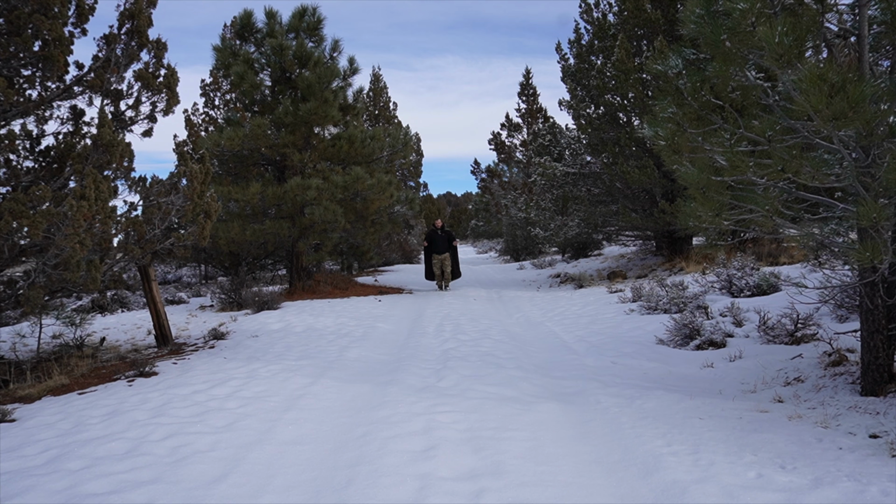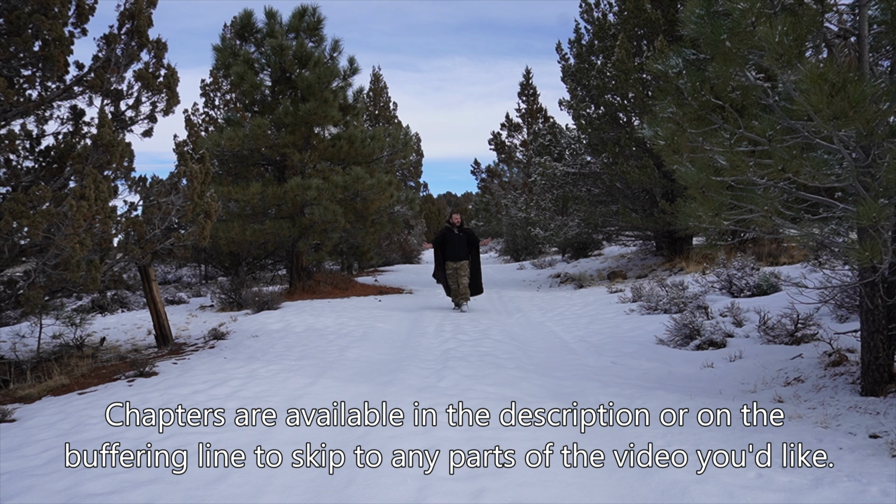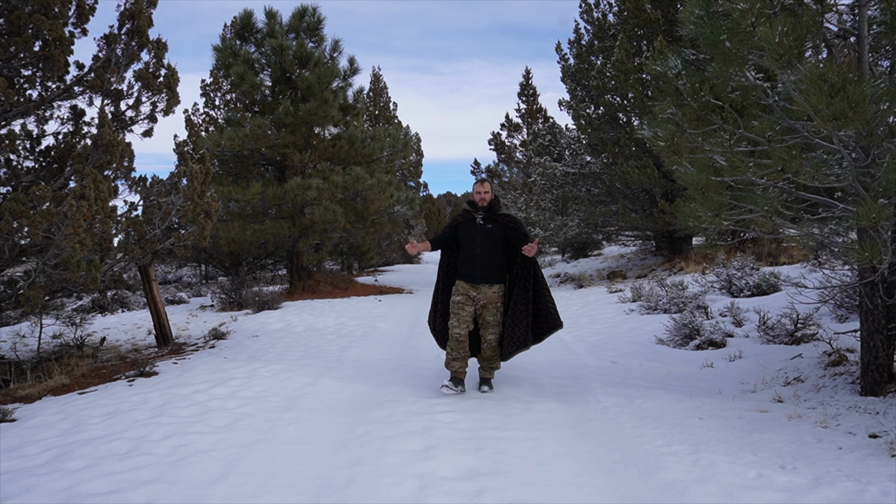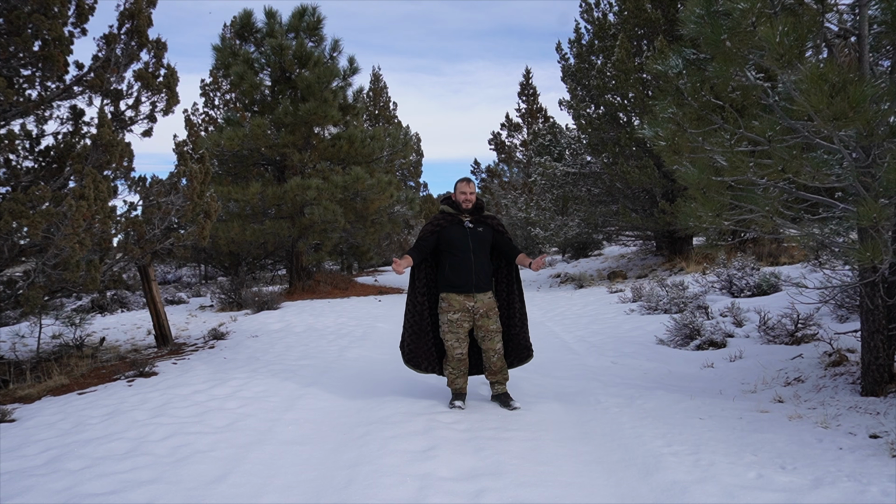Capes and cloaks. They are a very unique way of keeping yourself protected from the elements. And with the advent of sweatshirts and Gore-Tex and actual rain weather gear, cloaks have fallen out of style. But for those of us who grew up watching Lord of the Rings, seeing the Hobbits, seeing Faramir and Boromir, Aragorn, Legolas, all of those guys who wore cloaks, it's a way of life.